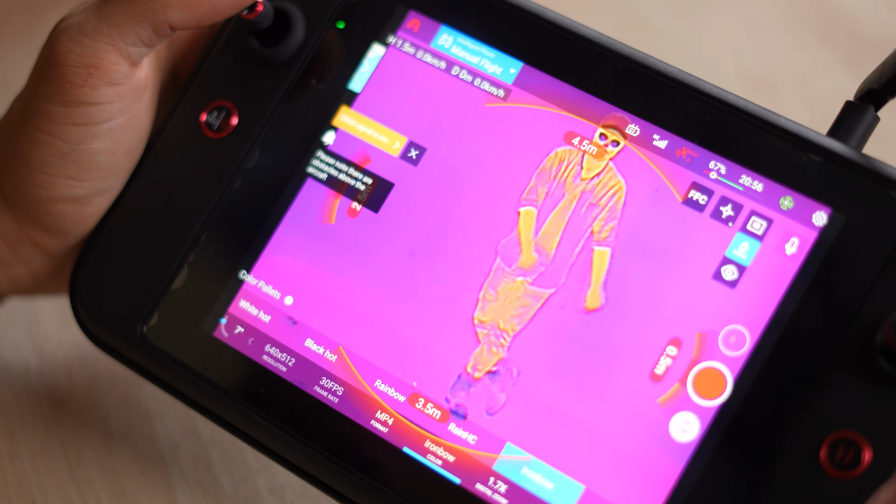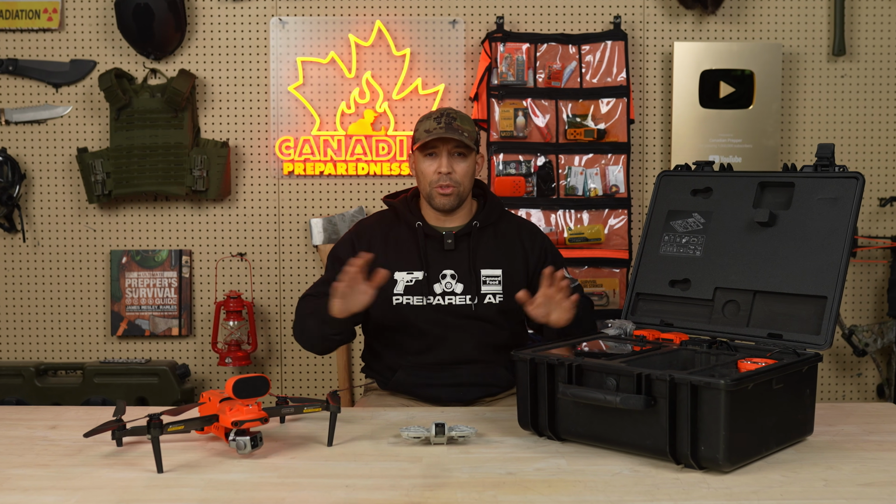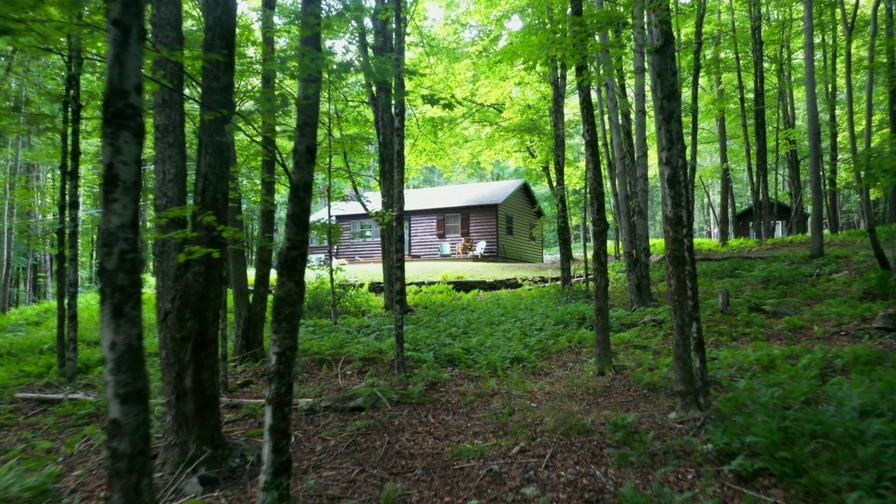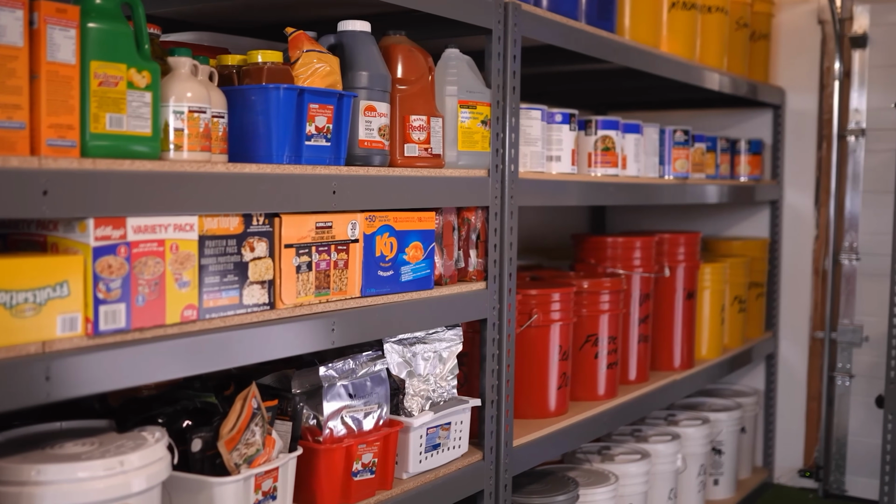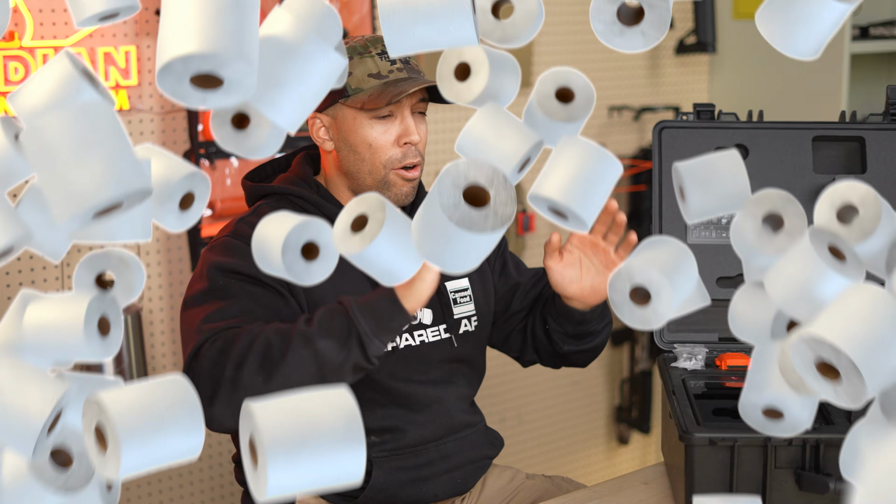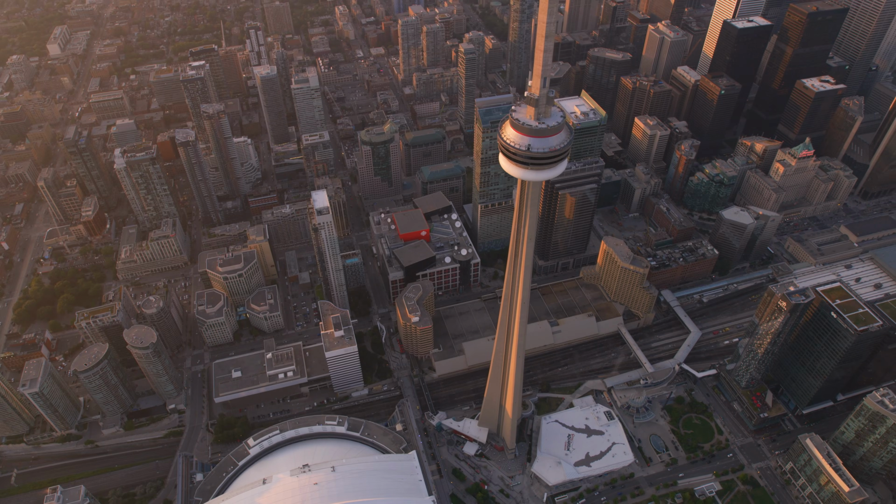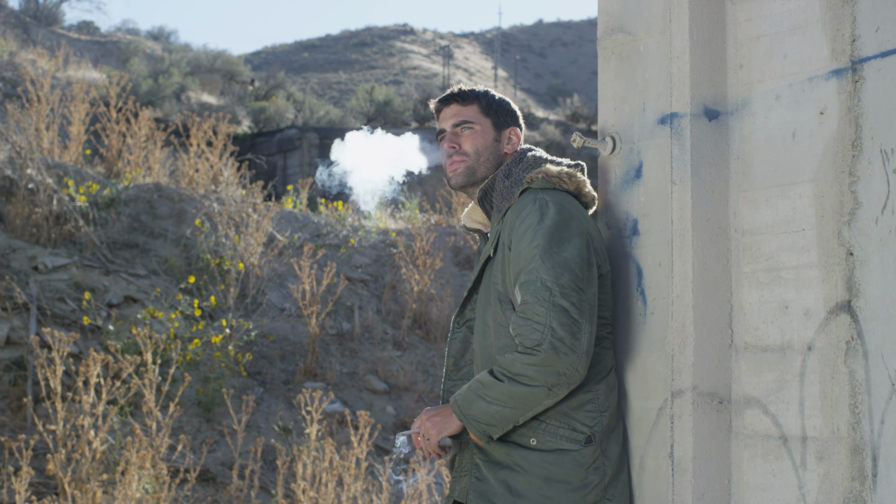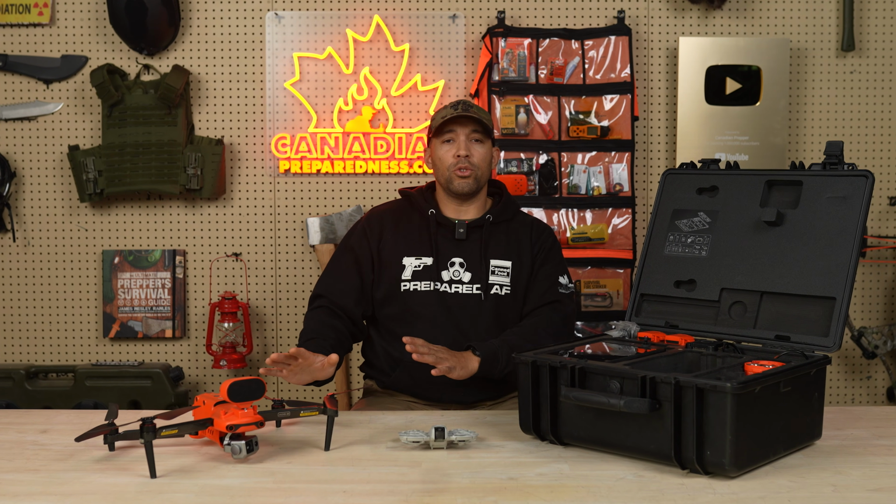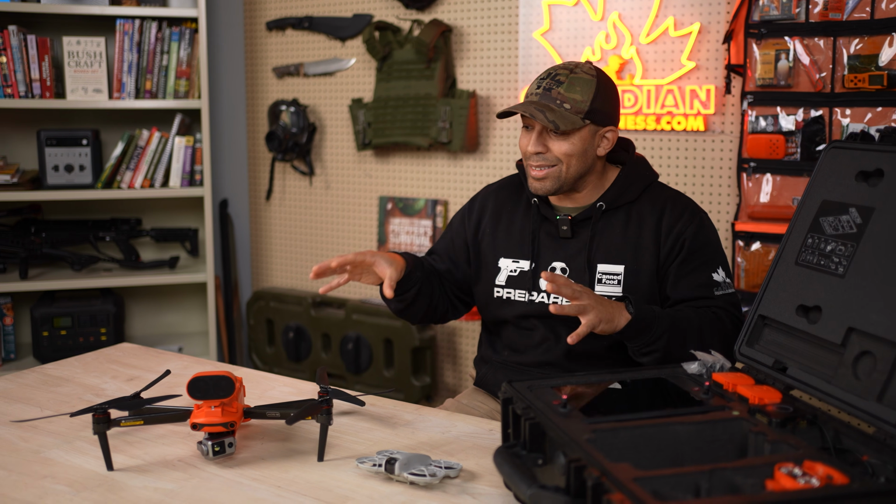ultimate preparedness item. So if you're one of those preppers who has everything, okay, you got the cabin in the woods, you got the year's worth of underwear and food supply, you got the year's worth of toilet paper, you got all the boxes checked, and you want to forego season tickets to the Toronto Raptors or maybe a year's worth of a bad smoking habit, then you might want to take a look at a thermal drone. I'm not trying to sell people on this. I get no money from this company, but I just want to talk about why this really is the ultimate